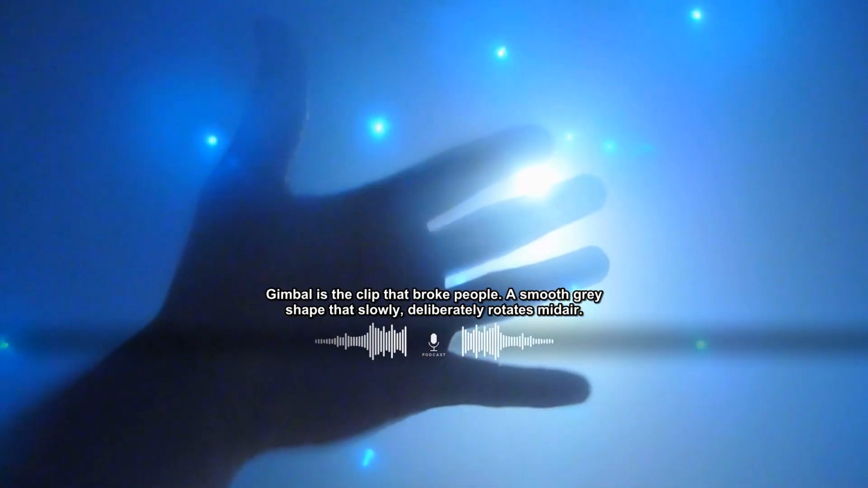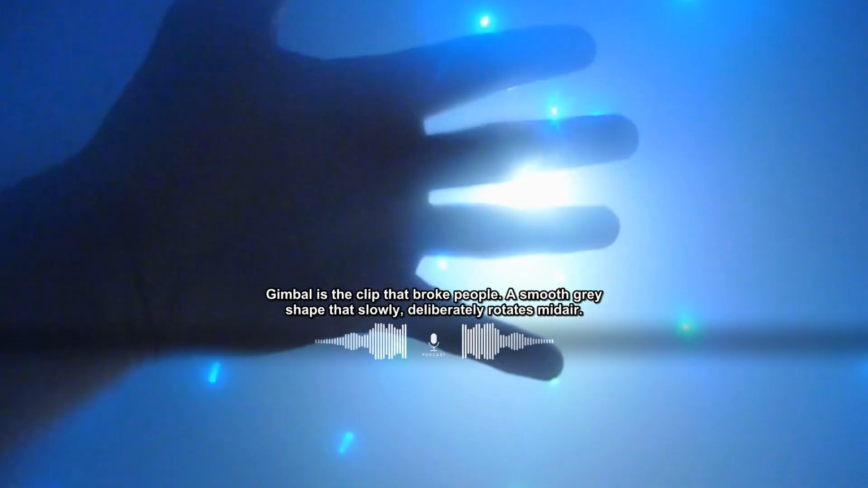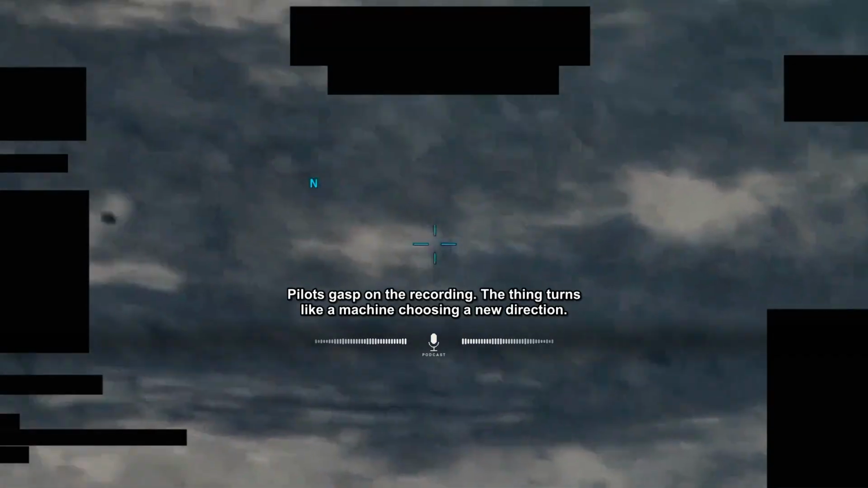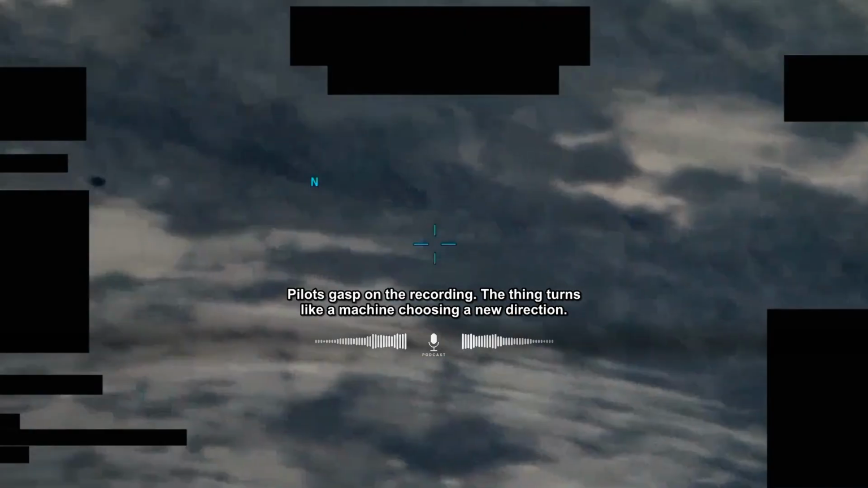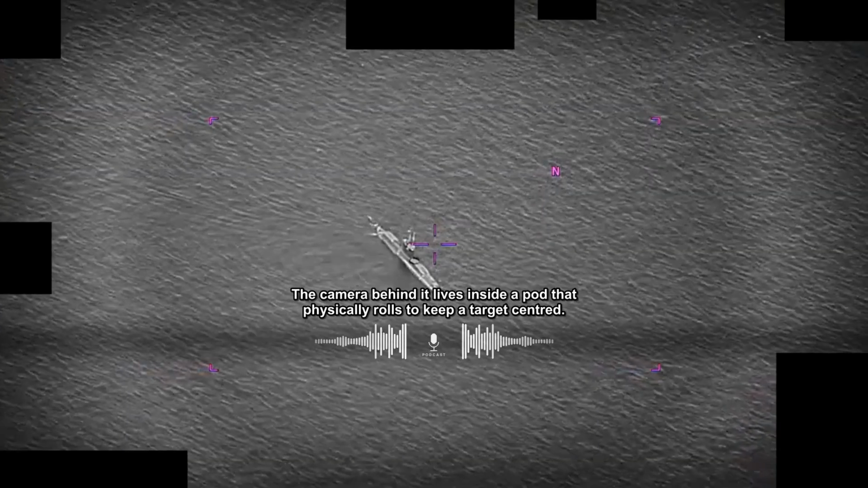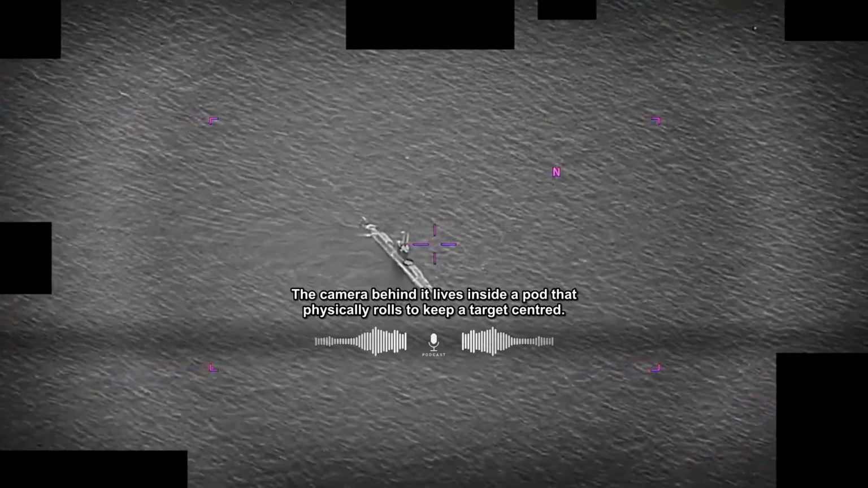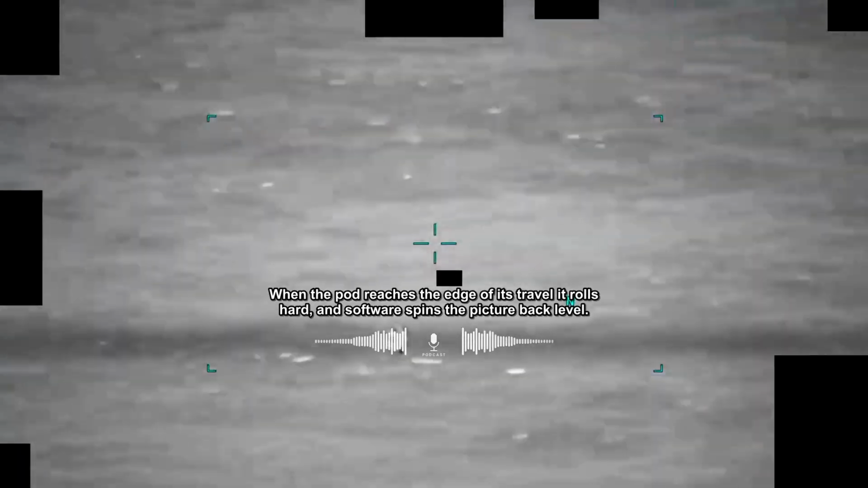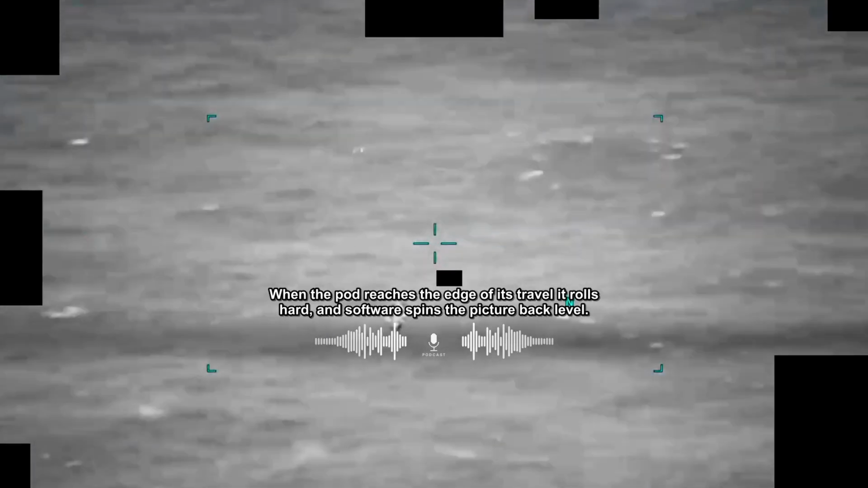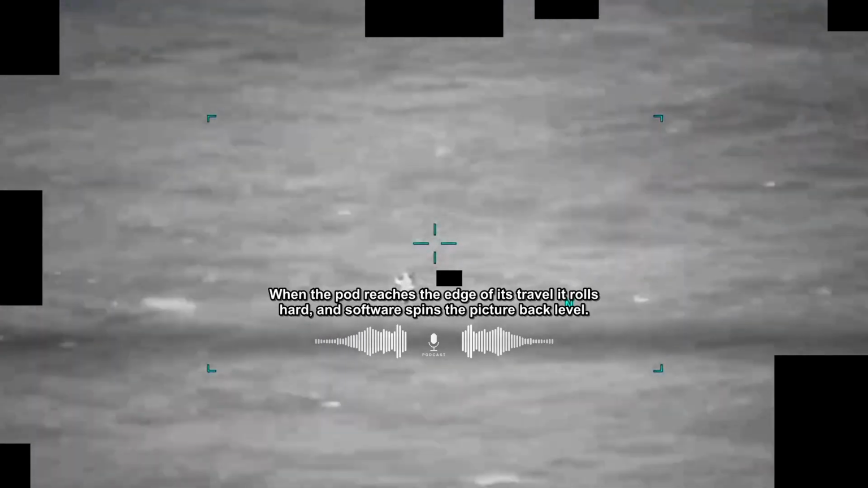Gimbal is the clip that broke people. A smooth gray shape that slowly, deliberately rotates mid-air. Pilots gasp on the recording. The thing turns like a machine choosing a new direction. The camera behind it lives inside a pod that physically rolls to keep a target centered. When the pod reaches the edge of its travel, it rolls hard and software spins the picture back level.